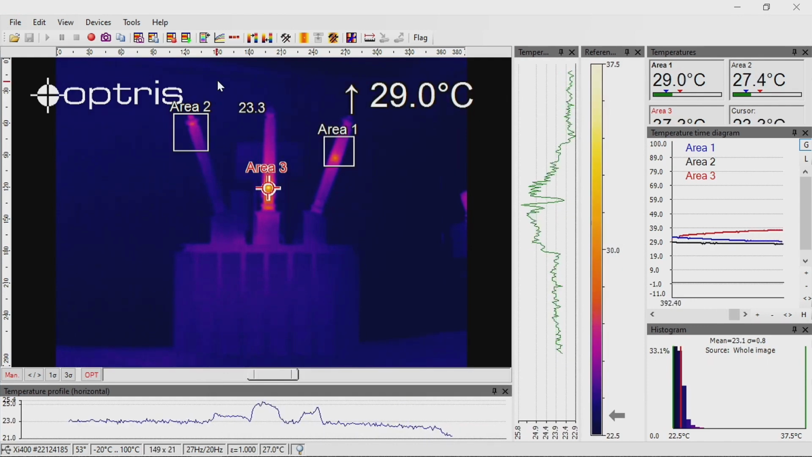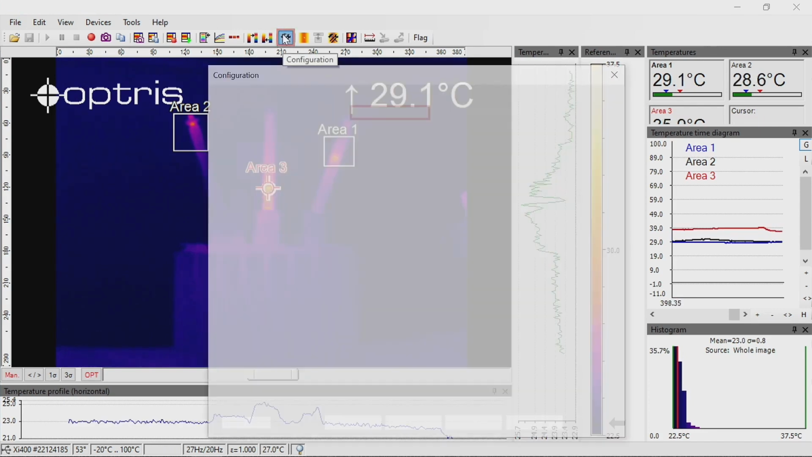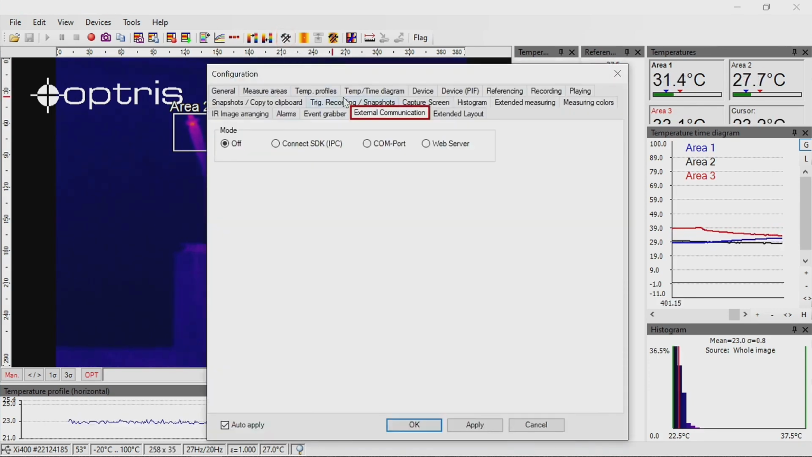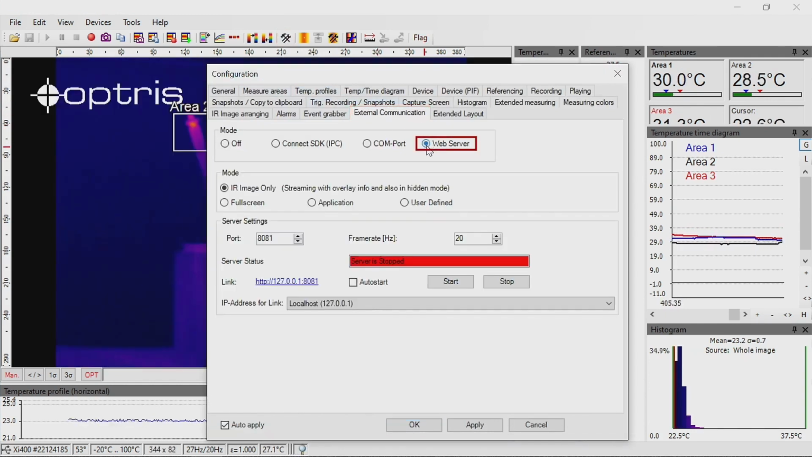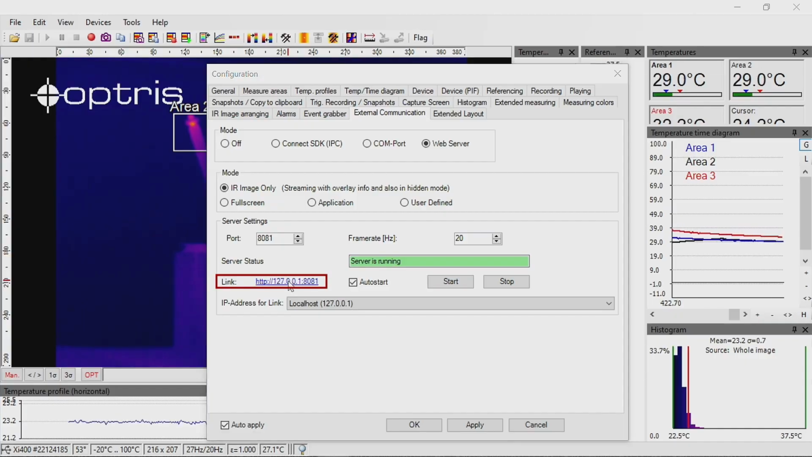To export the infrared camera image from the PIX Connect software to the software iSpy, we have to activate the web server. Go to the tab External Communication and activate the item Web Server. Activate the item IR image only. Define a port address for the communication and remember the port address. Click now on the button Start to start the web server. With the link address and the port address, you can now open the infrared image in a browser.